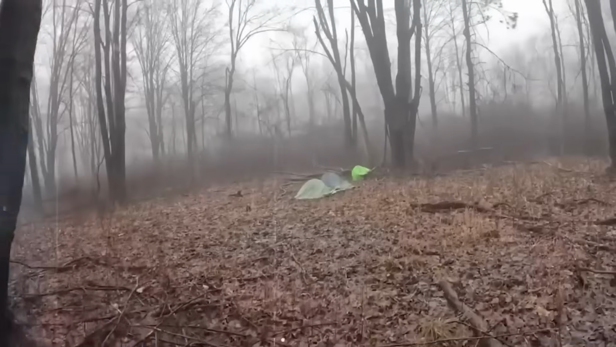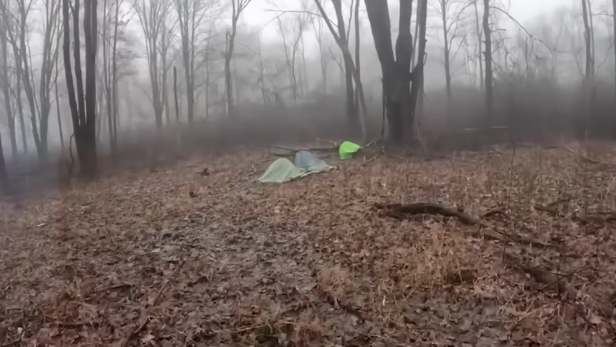Taking a break and trying to compose himself, he steps away from the flashlight after taking it with him, only to come back and notice that it was turned on and moved from the original spot he placed it down in. You've got to be kidding me.